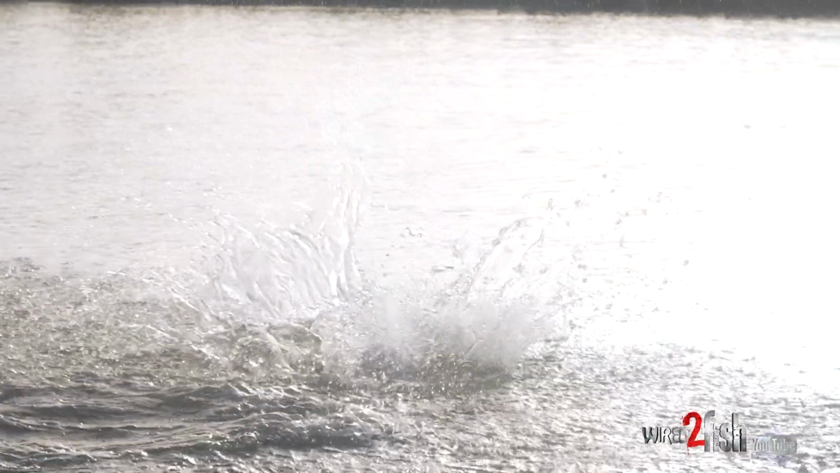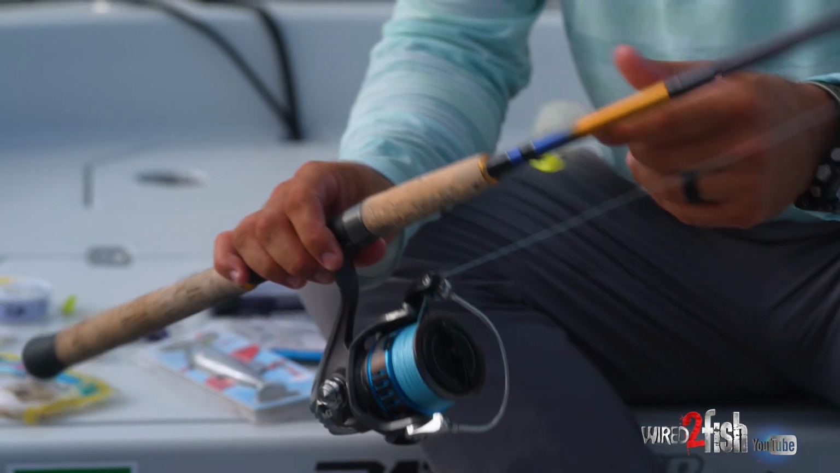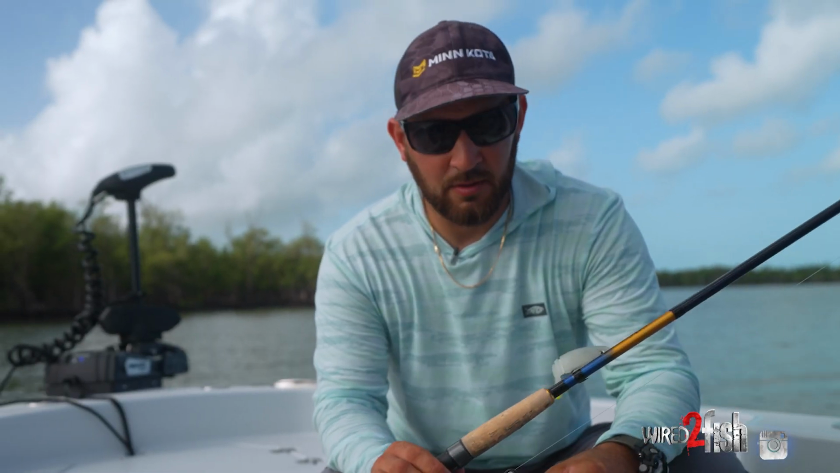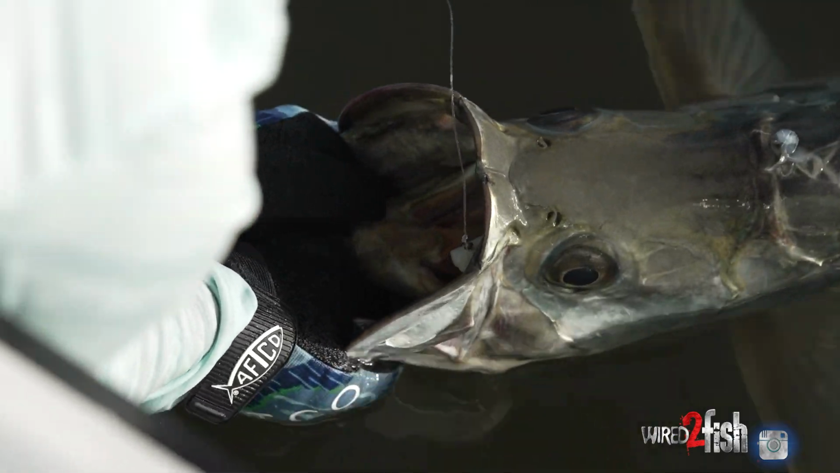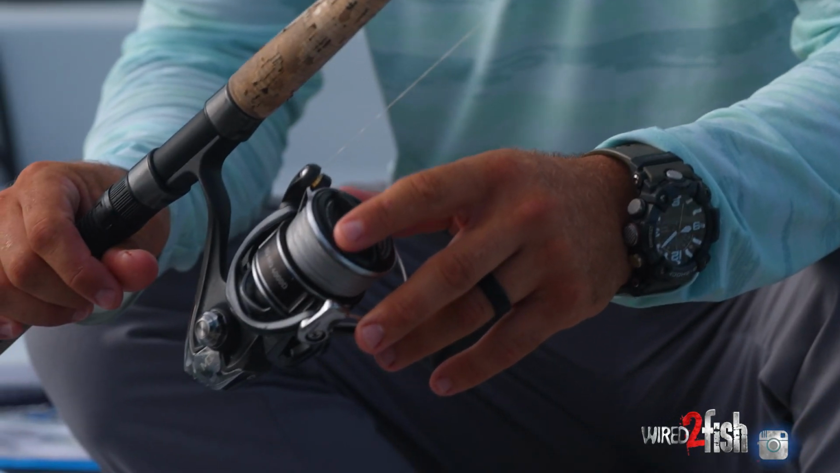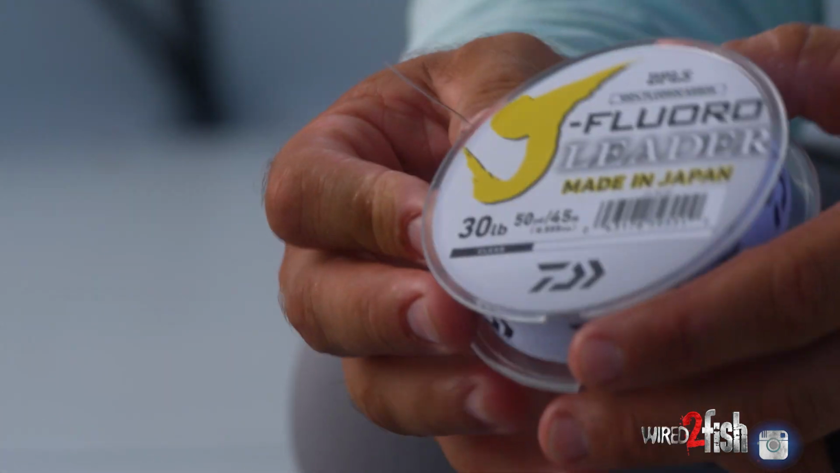As far as rod and reel combos, on the bigger fish, I'll throw anything between an 8,000 size reel to a 12,000 size reel, typically 30 to 50 pound braid, 50 to 80 pound leader. On the smaller fish, a 4,000 size reel, anything between 15 to 20 pound braid, 30 pound leader.